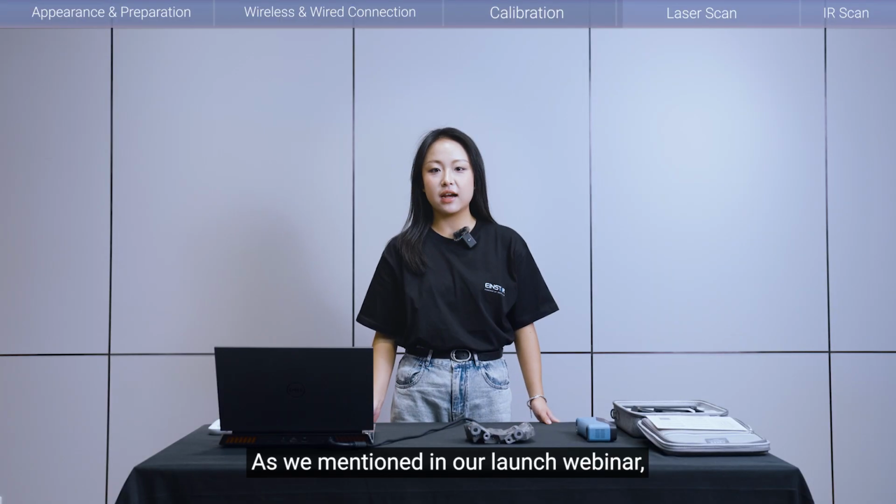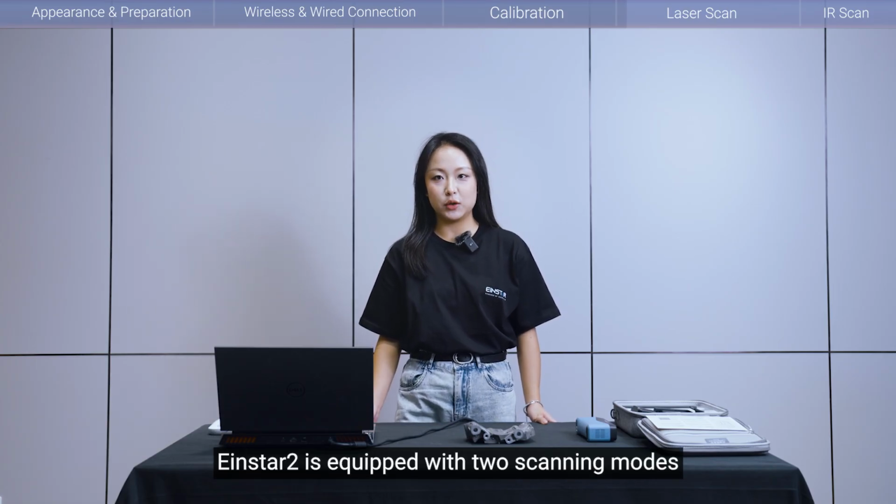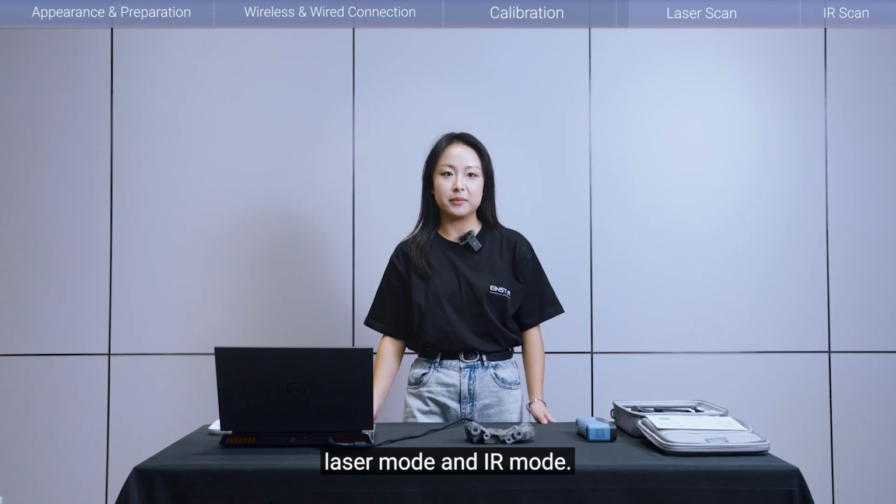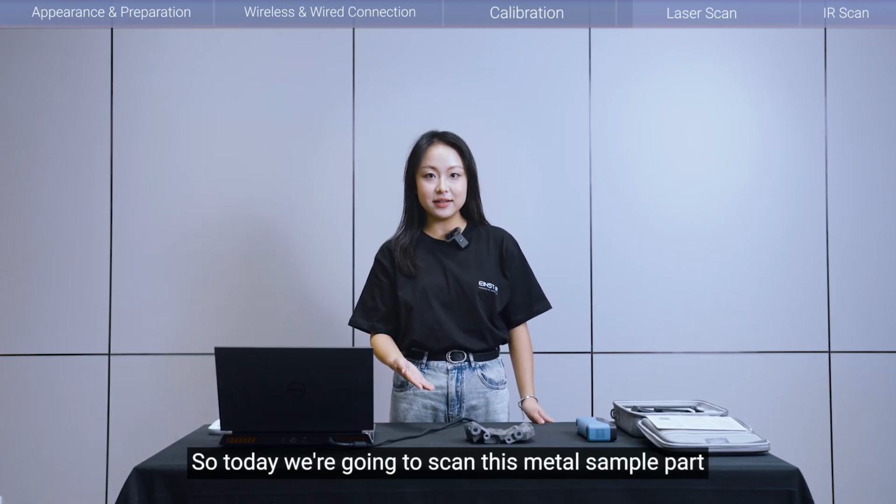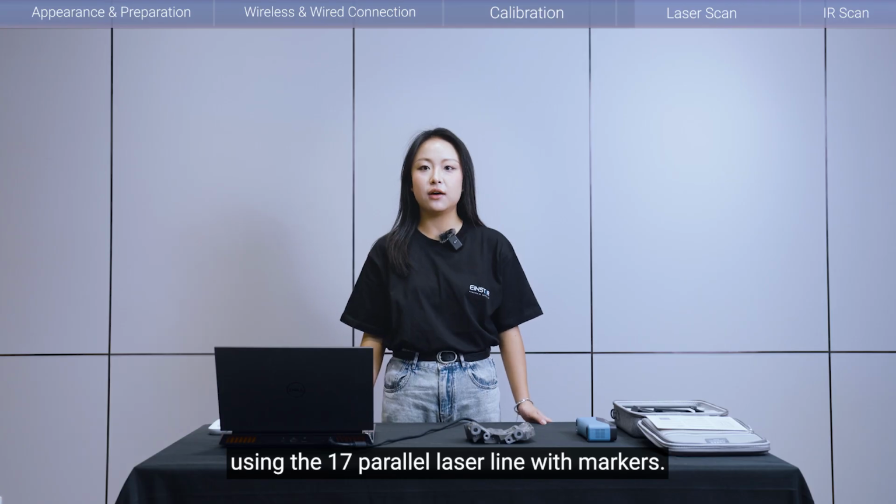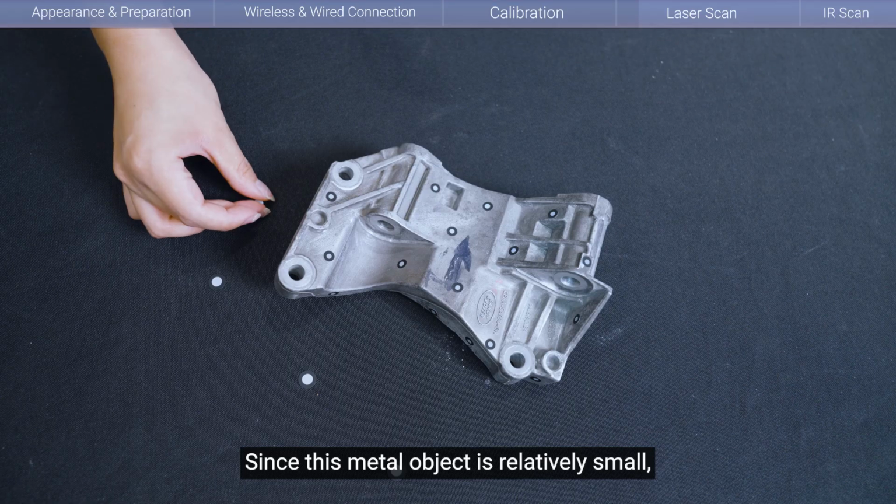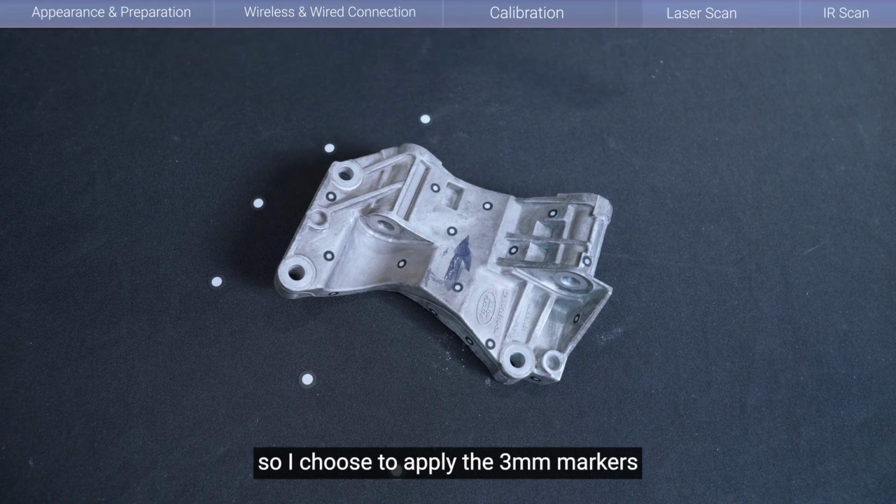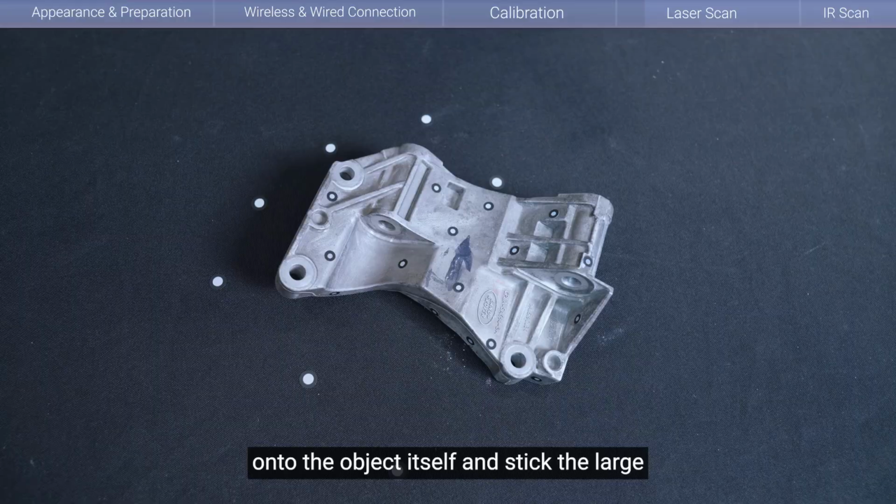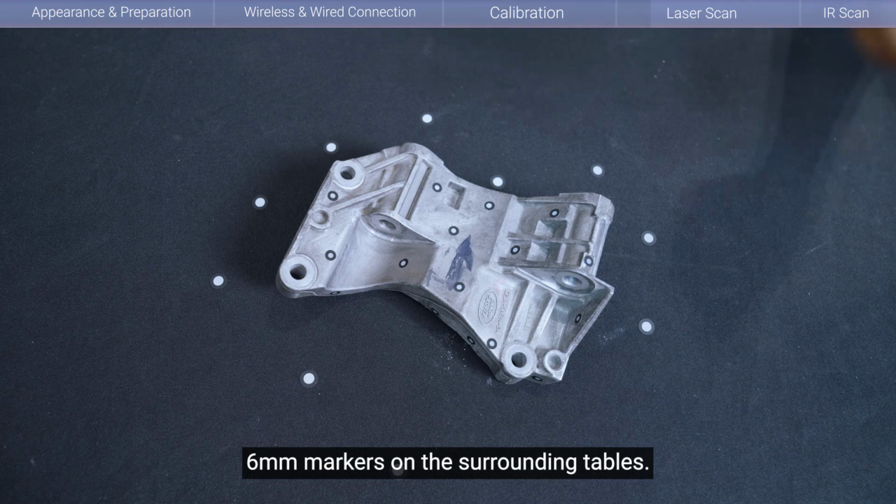As we mentioned in our launching webinar, Einstar 2 is equipped with two scanning modes, laser mode and IR mode. So today we're going to scan this metal sample part using a 17 parallel laser line with markers. Now let's start scanning. Since this metal object is relatively small, I choose to apply the 3mm markers onto the object itself and stick the large 6mm markers on the surrounding tables.